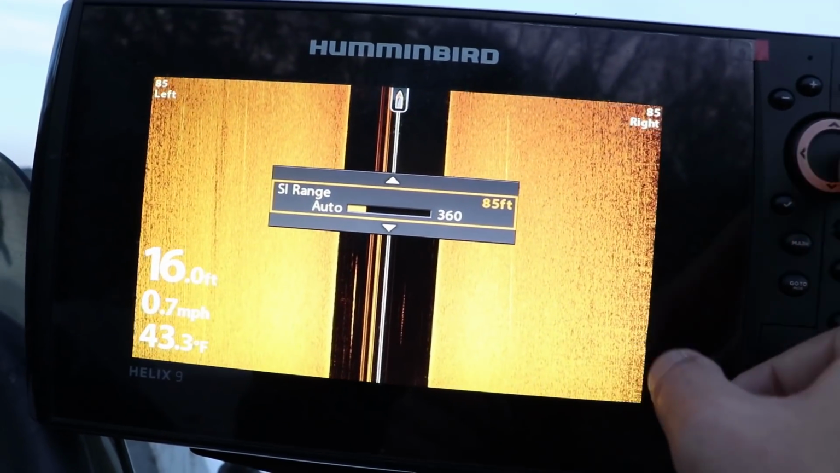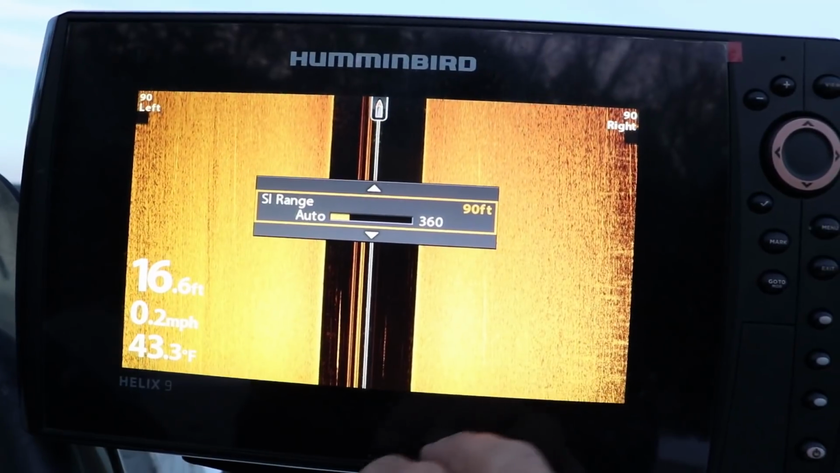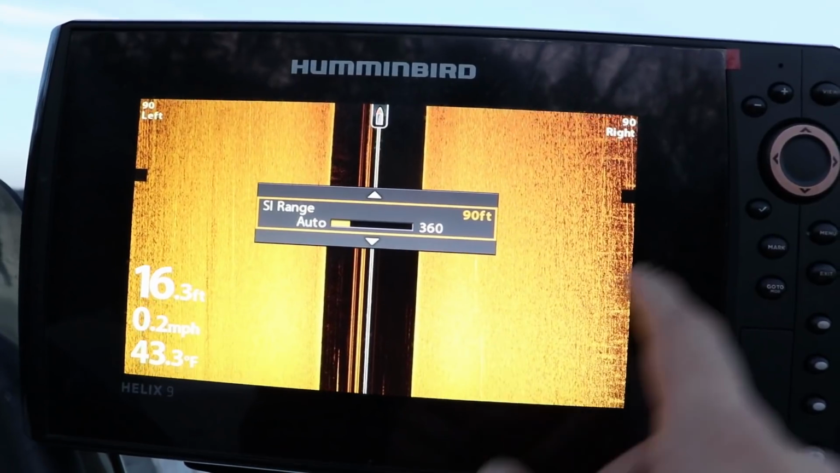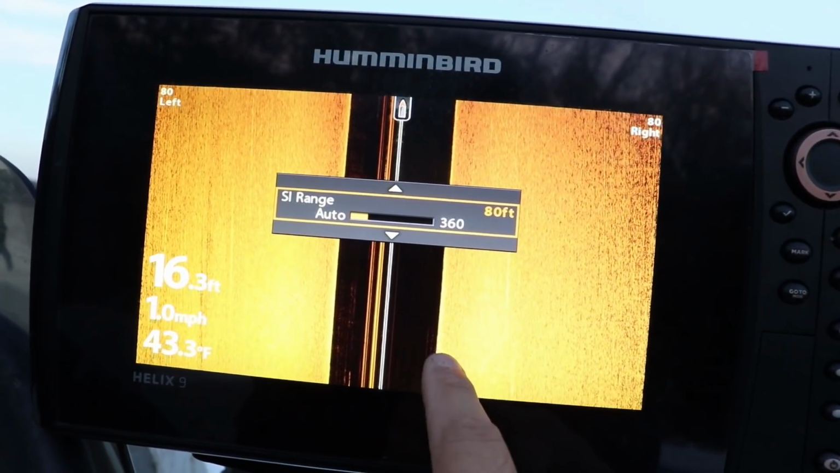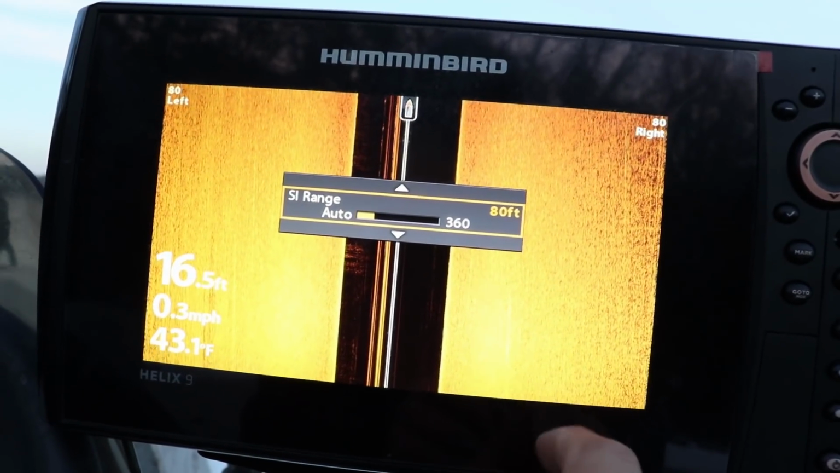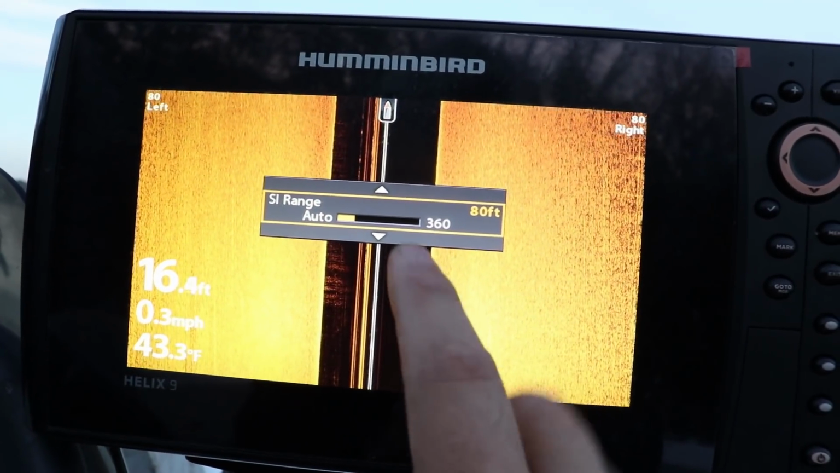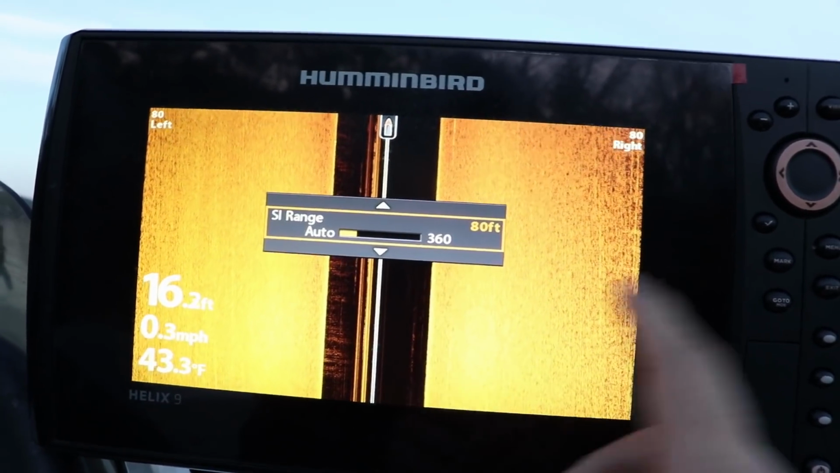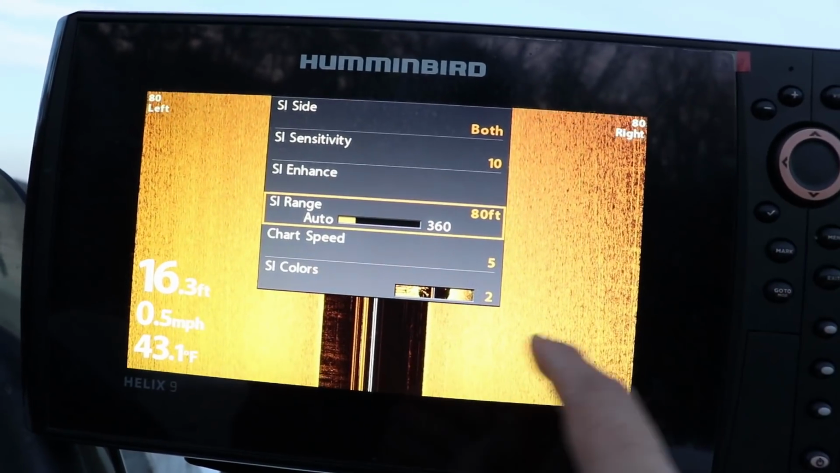But if I know where I'm at, let's say I'm around pillars, some dock pilings, I know what I'm doing, I'll turn this all the way down to 80 feet. Have you seen some of Matt from 3 Pound Crappie Fishing's videos? He has the mega imaging, and he likes to run it at 80 feet. He finds that very comfortable. This is something that you're going to have to just kind of get used to.